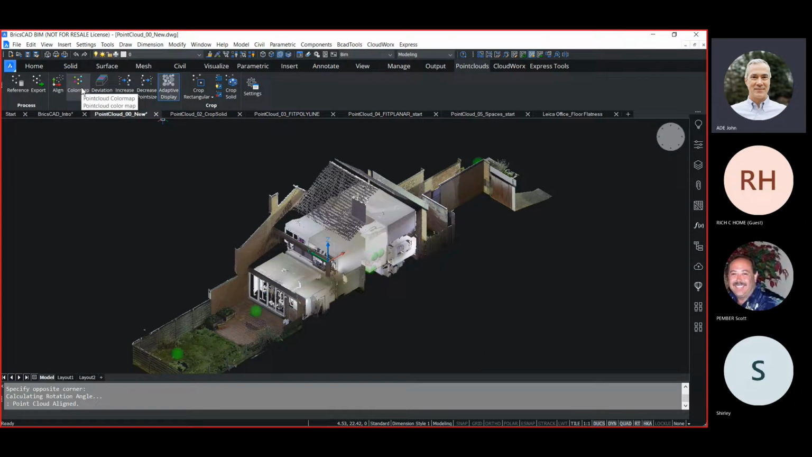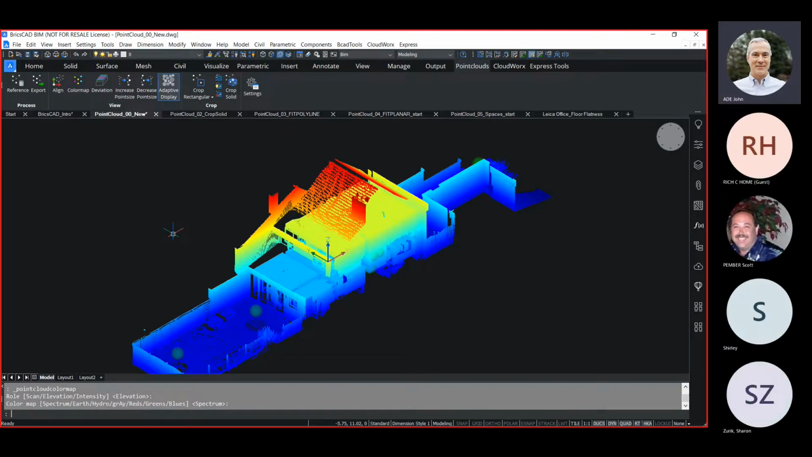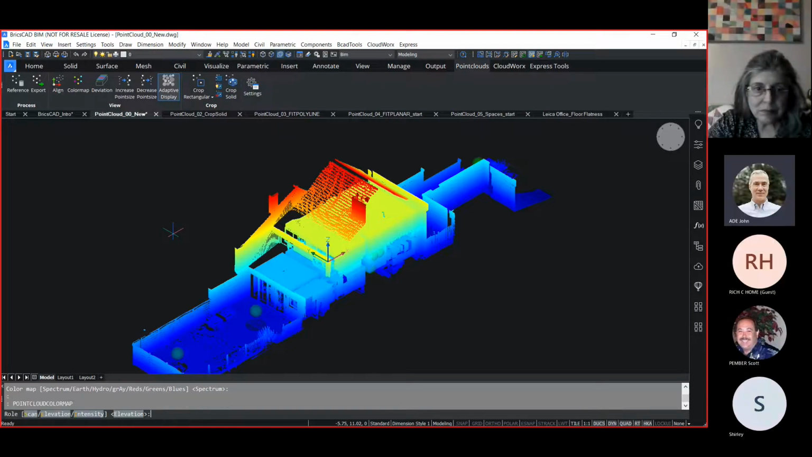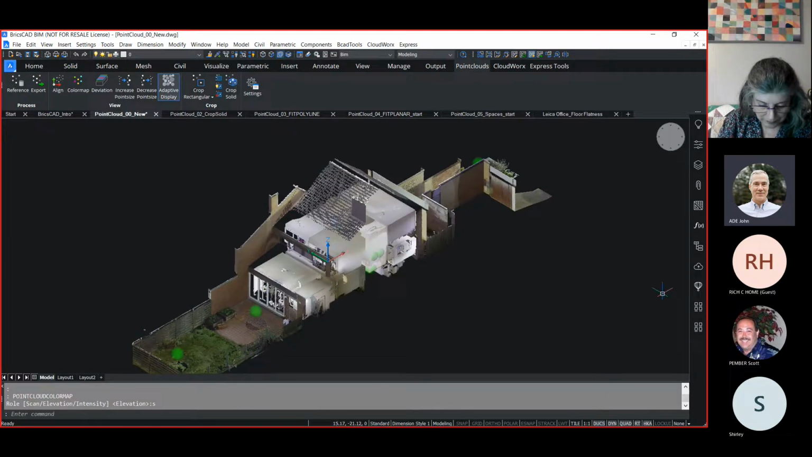Also, once the point cloud is attached, we also have some choices over how we can display the point cloud. So we do have color options. We can view the point cloud based on its elevation, where it will color the points as they move up the Z-axis. We can also show them based on intensity. And again, we can do it using a specific color or a spectrum. I'll do red this time. What it'll do is it'll be a lighter color red where the points are denser and a darker color red where they are less dense. And again, I can put it back to the typical scan color.